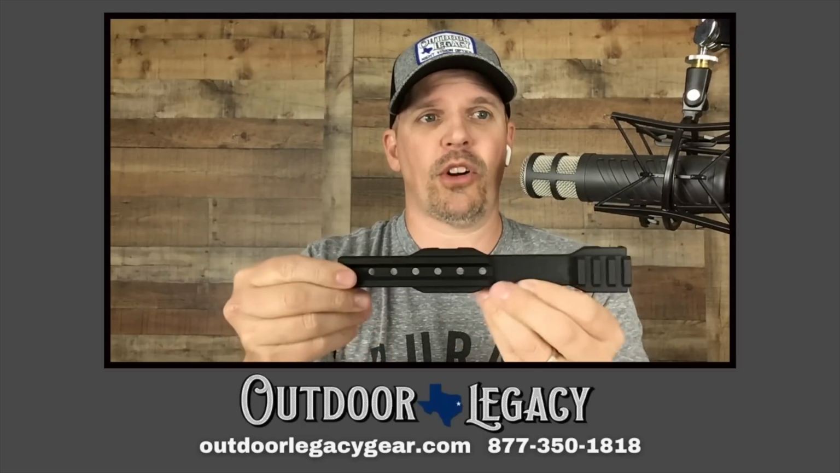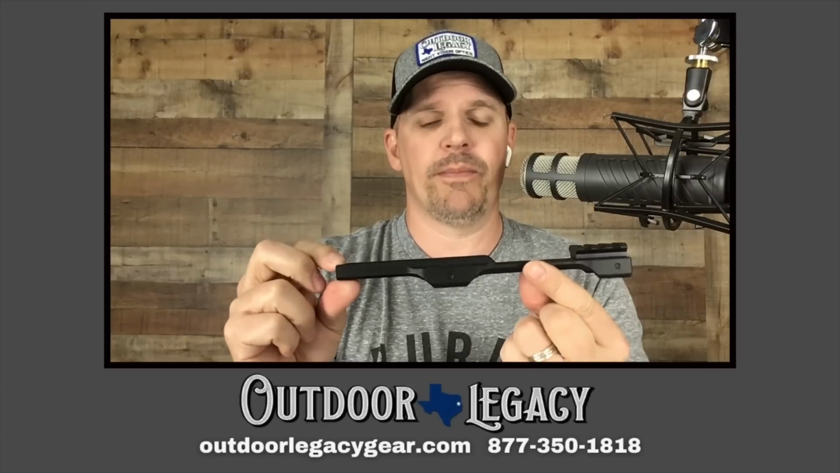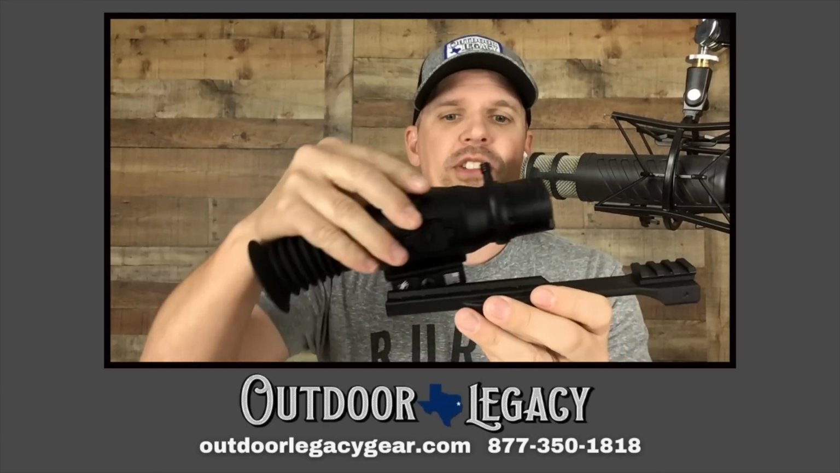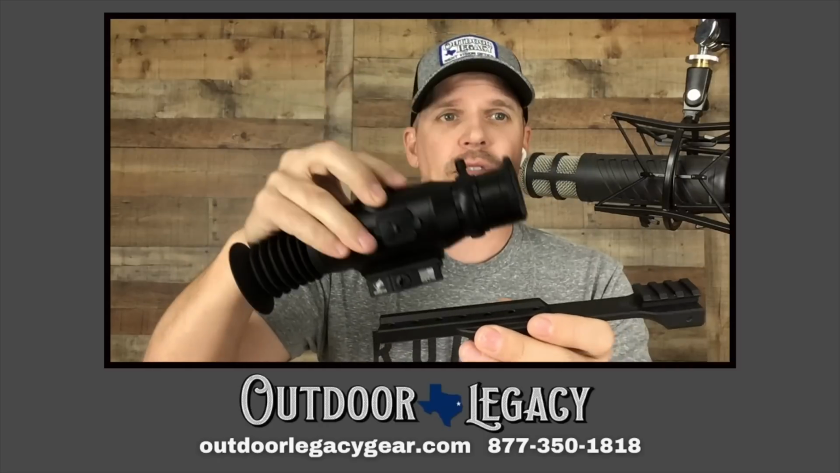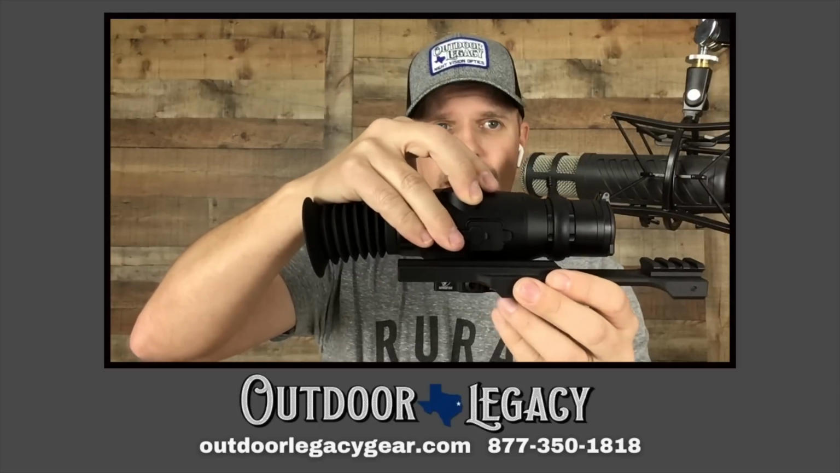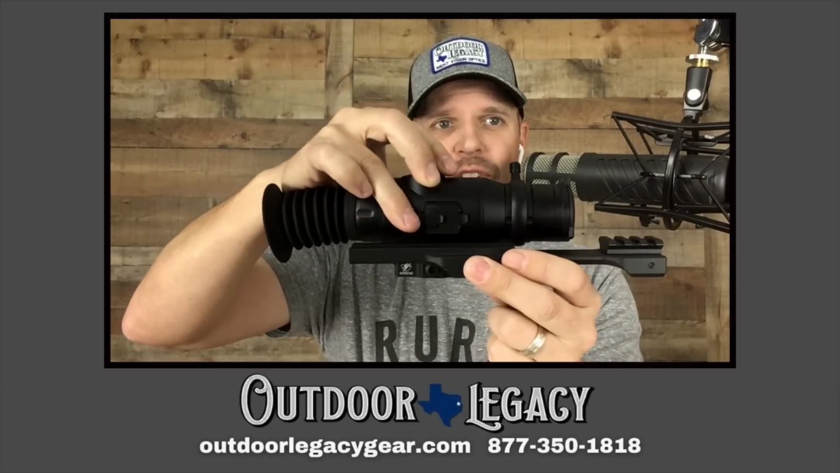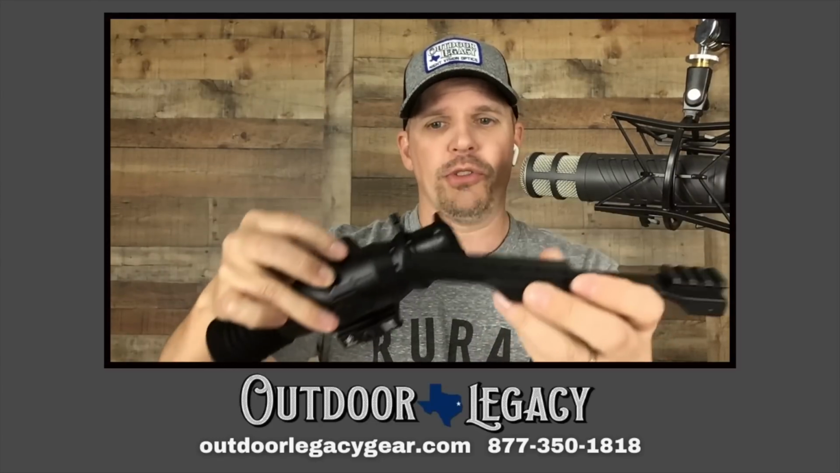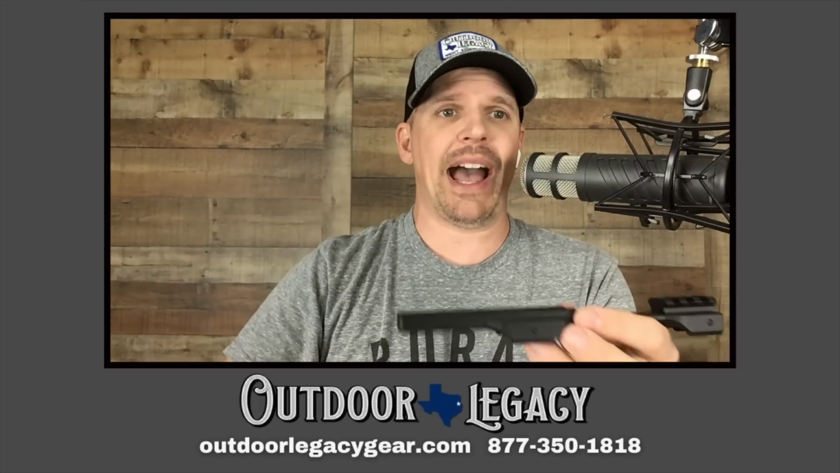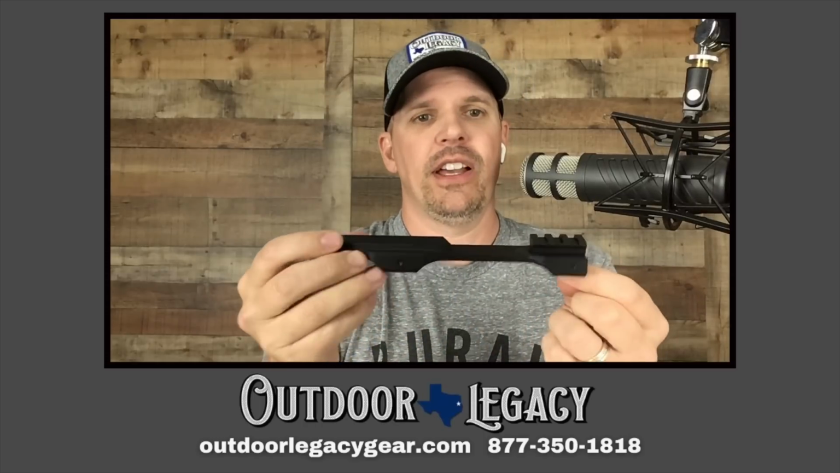It's called the Sightmark Wraith bolt action mount. It's about 60 bucks, and it will work with this unit. Basically, you'll take off the stock mount and mount it back here. I'm holding this up so you can see it's got multiple holes in it, so you can move it where you want it to get it further back for the proper eye relief.